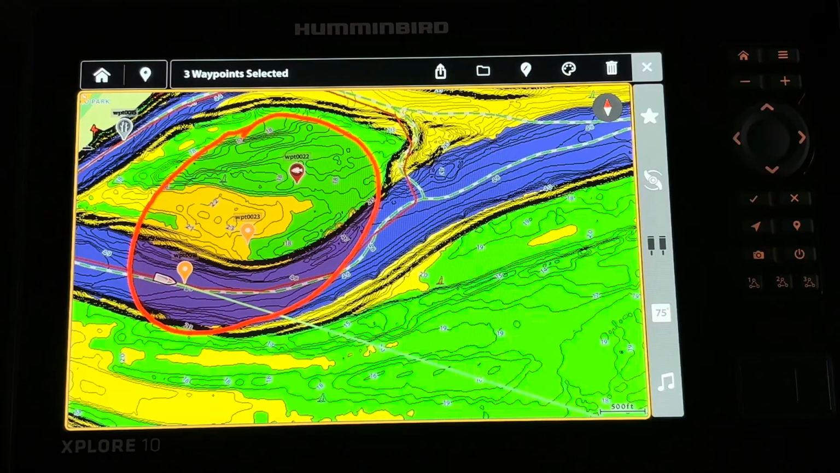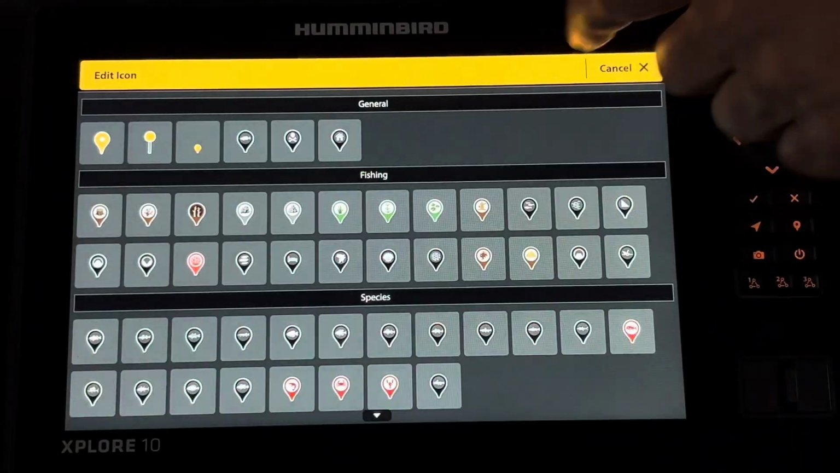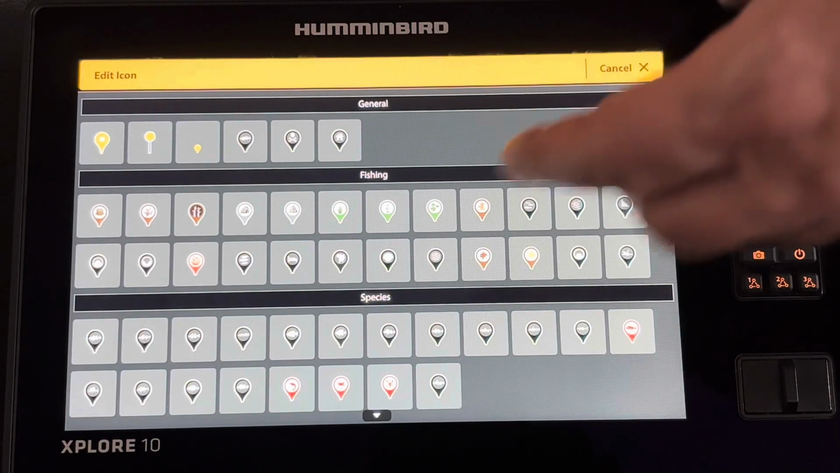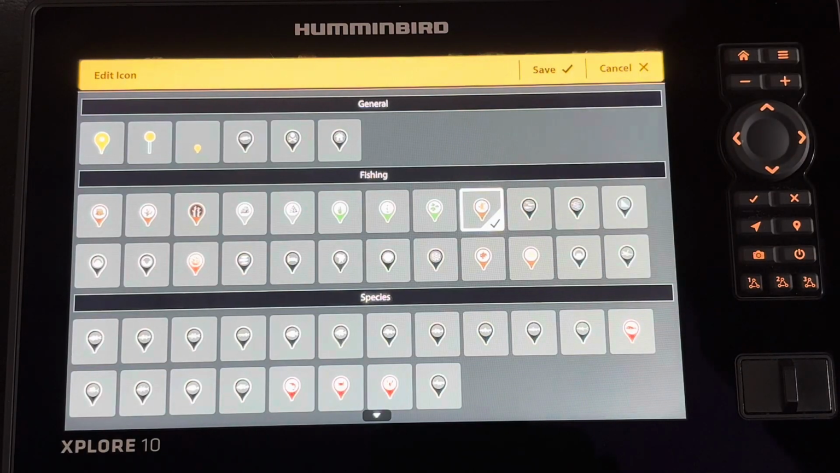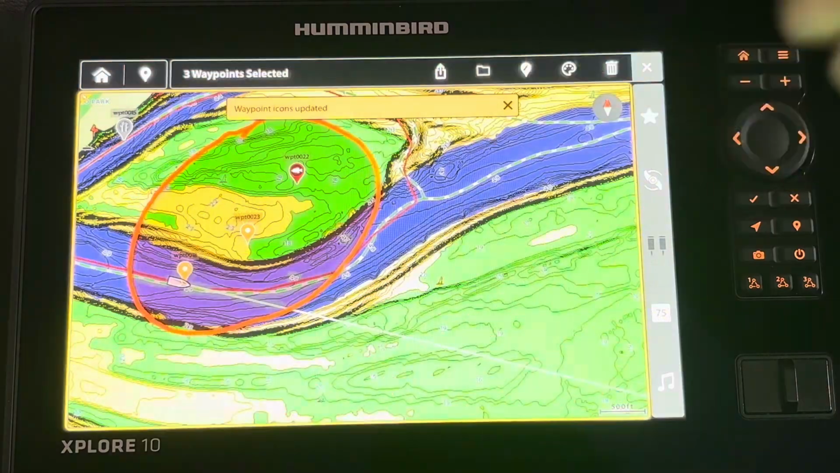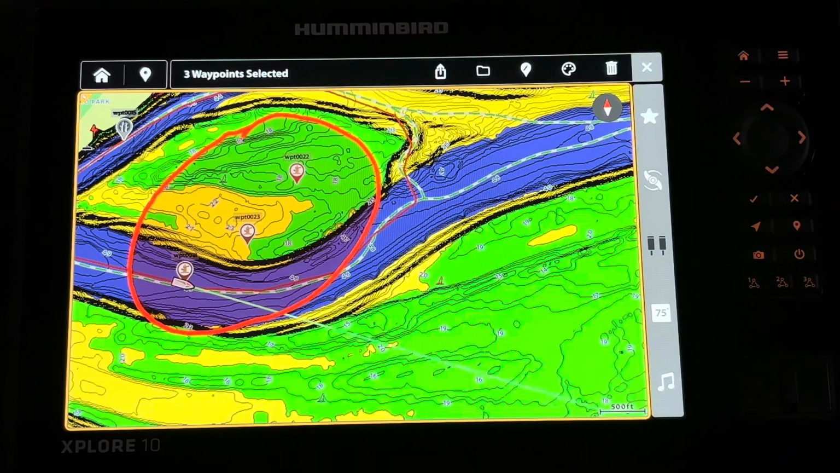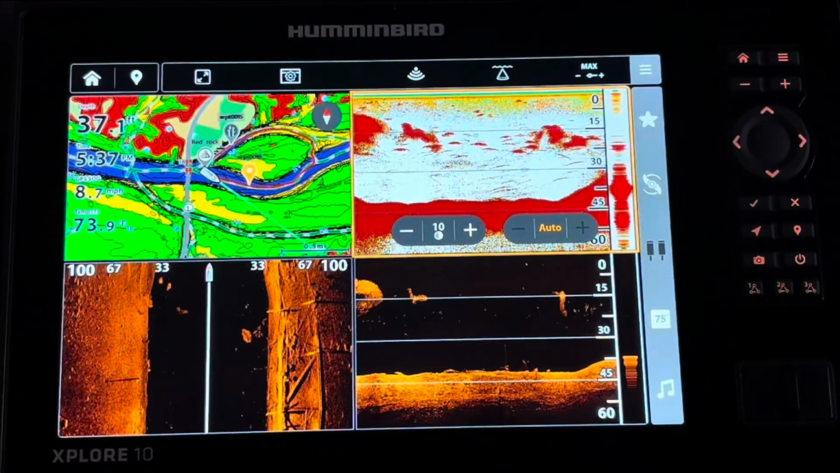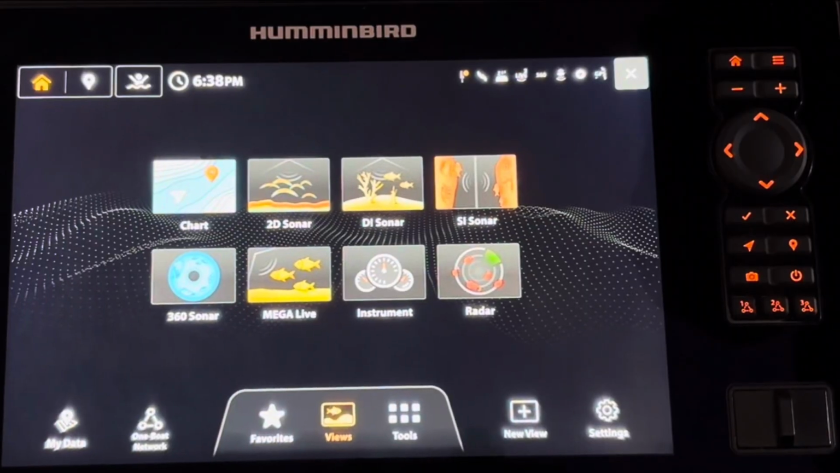If I wanted to edit those waypoints, I can press this pencil button highlighted by the mark symbol, and it brings me to the icons, and I can change it. So let's say those were all stumps. I'm going to now save as all stumps, and you can see that the waypoint icons were now all marked as stumps. In summary, Explore advancements in technology are here today.